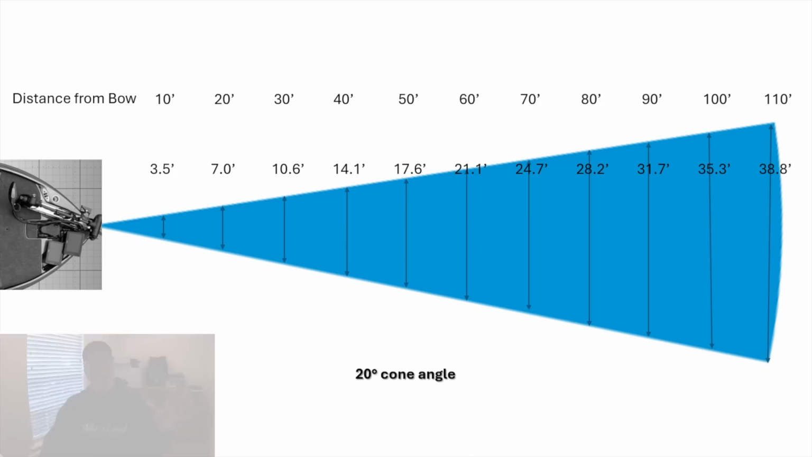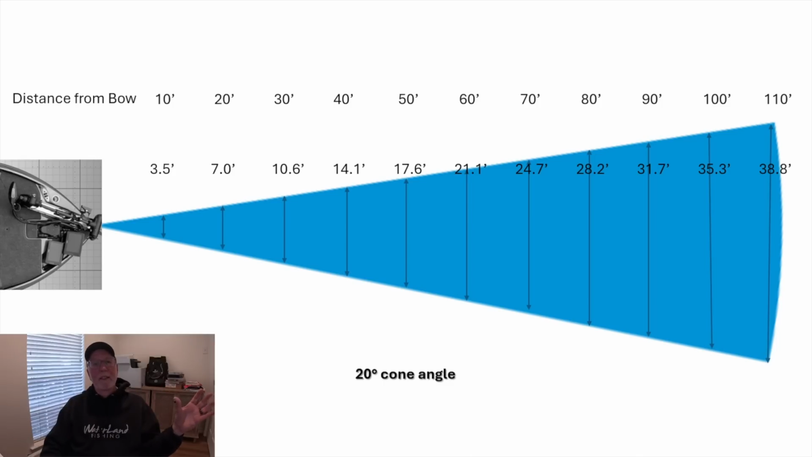If your transducer is on the bow of the boat, on the left side of that screen, and you're looking out in front of the boat, for example, let's just use 20 feet. Then at 20 feet, you're seeing a slice of 7 feet of water. So you're only seeing something that's pretty much directly in front of the boat. Still pretty wide, but pretty much directly in front of the boat. But as you go out, that gets bigger and bigger and bigger. And you see out there at 100 feet, that's 35 feet wide.